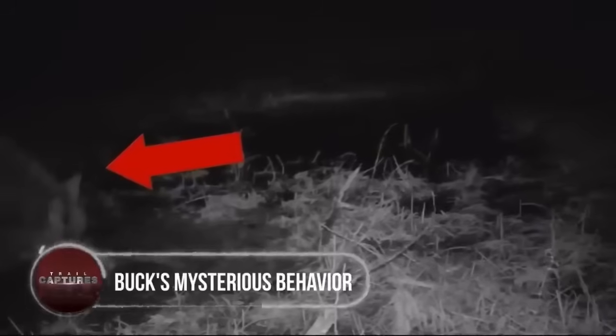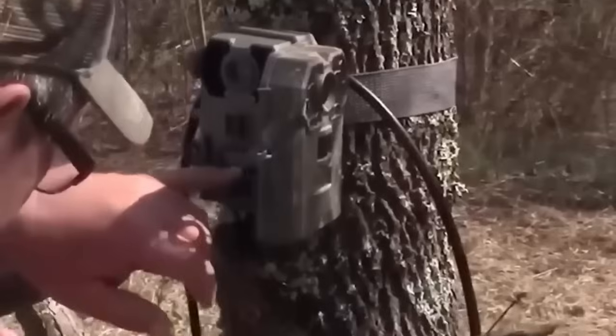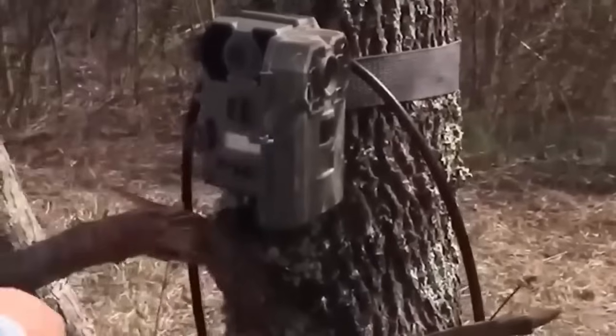Buck's mysterious behavior. A muddy swamp became the stage for a bizarre spectacle. A buck appeared to act aggressively, stroking its huge antlers. But as quickly as it seemed menacing, it settled down, sitting calmly in the sticky mud. The strange behavior puzzled viewers, wondering if it was a display of antler rubbing or a territorial act. The buck's intentions remained an enigma, leaving wildlife enthusiasts eager to decode the mystery behind its peculiar actions.